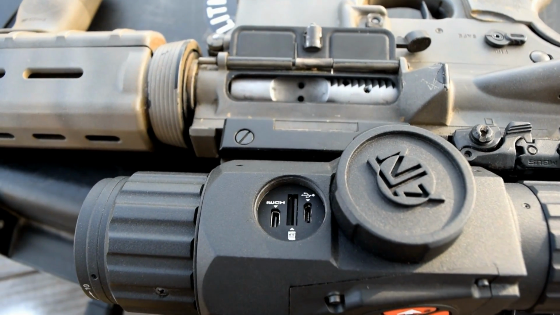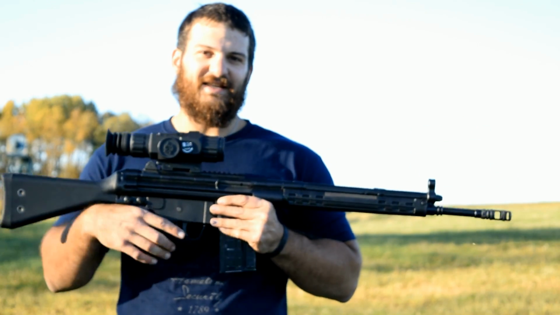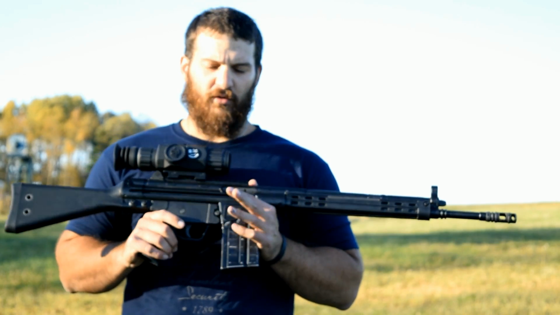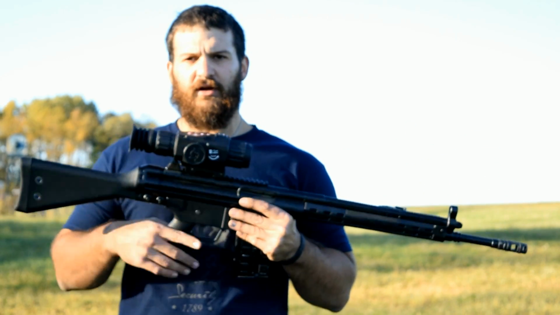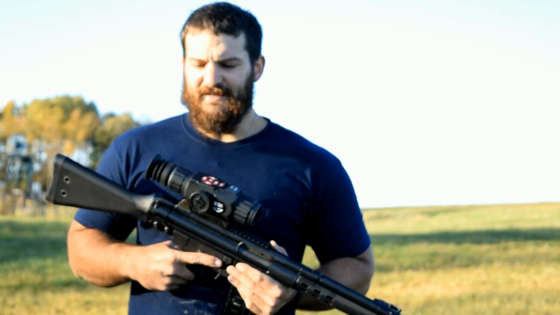This thing is capable of recording 1080p video at 30 frames per second and 720p video at 60 frames per second. There's also a port for an HDMI cord should you desire to use that. It also has a rear eyepiece to shield you from any recoil.